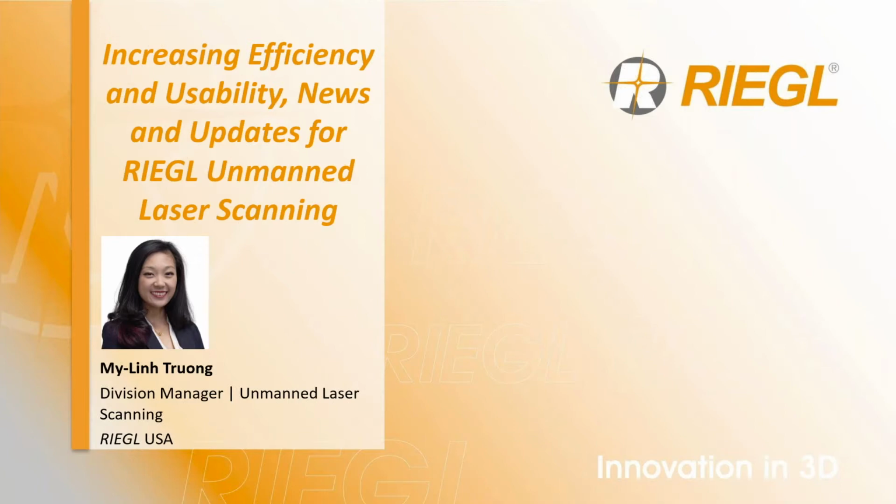Today I'll be discussing the benefits of increasing efficiency and usability, news and updates for RIEGL's unmanned laser scanning technology.